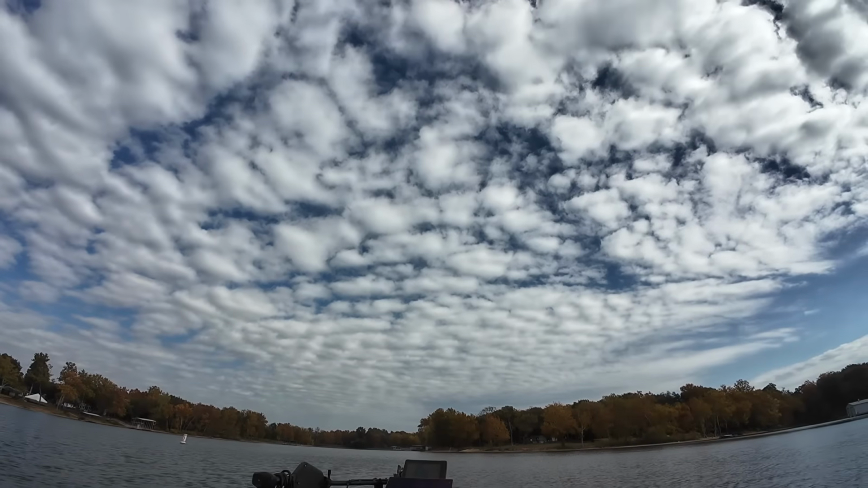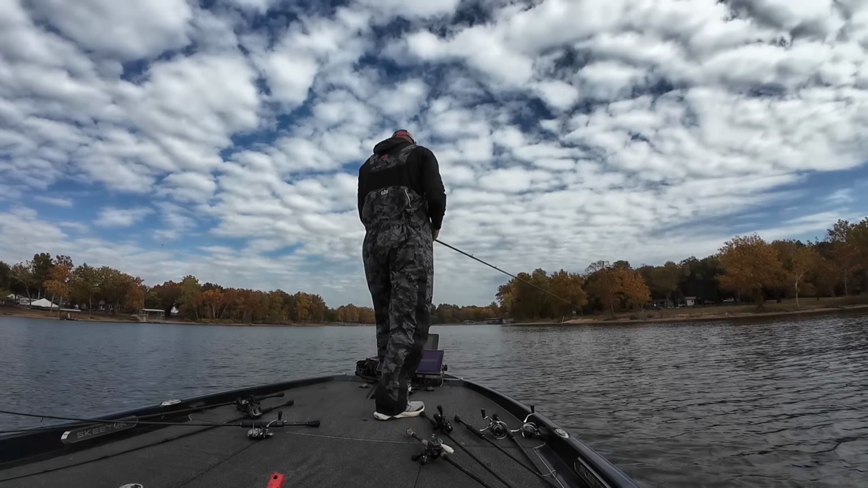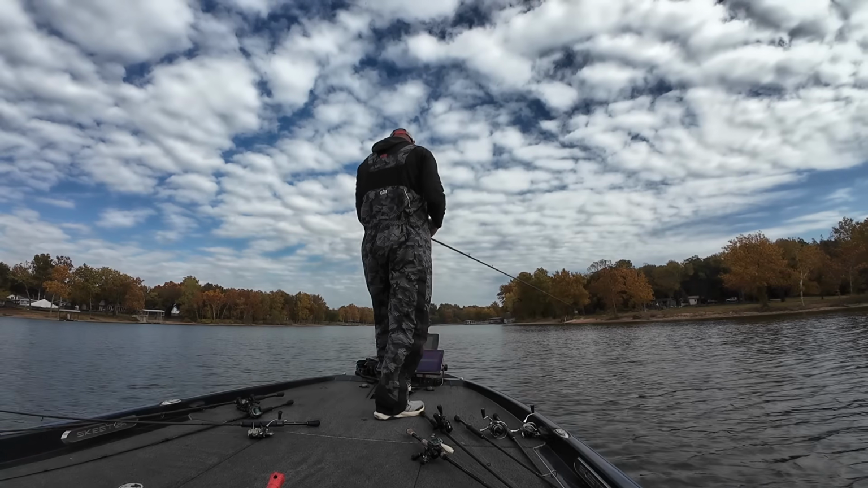I'd only caught 2 keepers up to this point. I thought I was going to get more bites. I had 2 keepers. They were both decent ones. They weren't bad ones. They were both like 2.5 pounders. And I was going, okay, here we go. Let's just get a limit and then we'll go do whatever we need to do. Because I hadn't fished this way yet. I tried to stay with my plan till like 10 or 11.